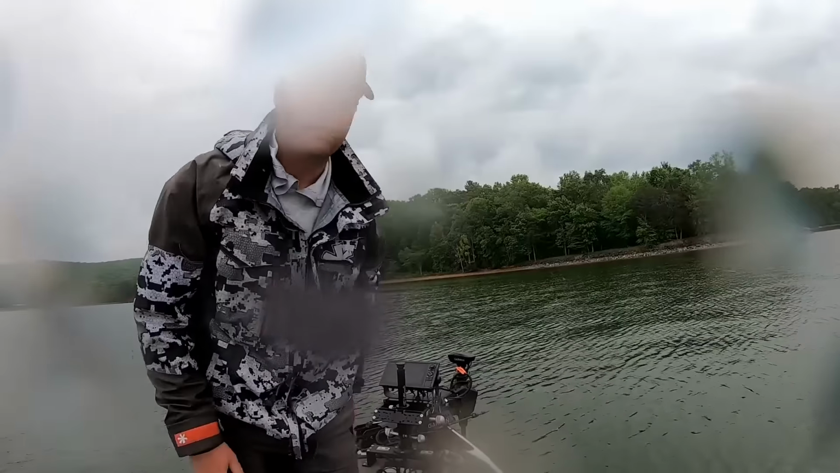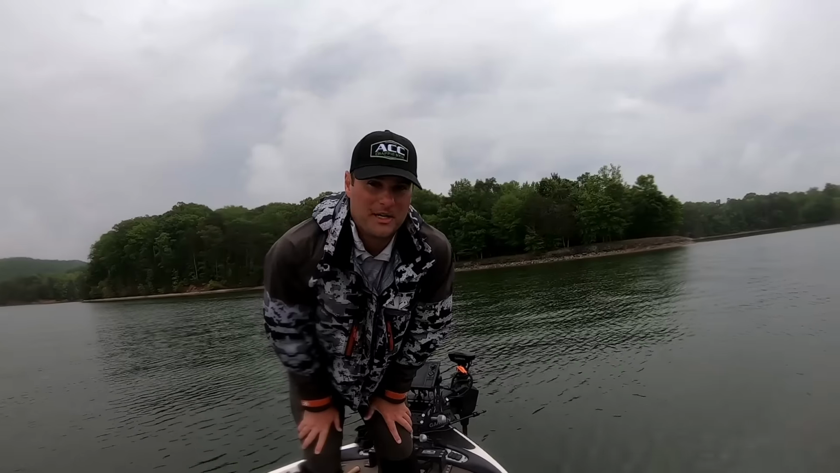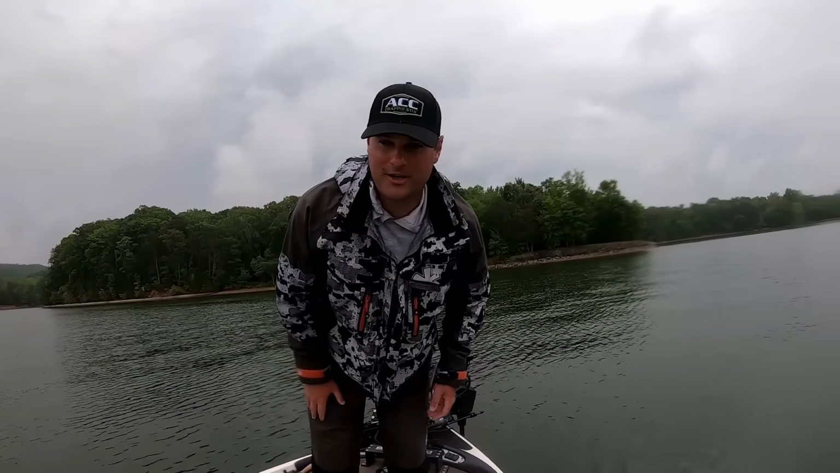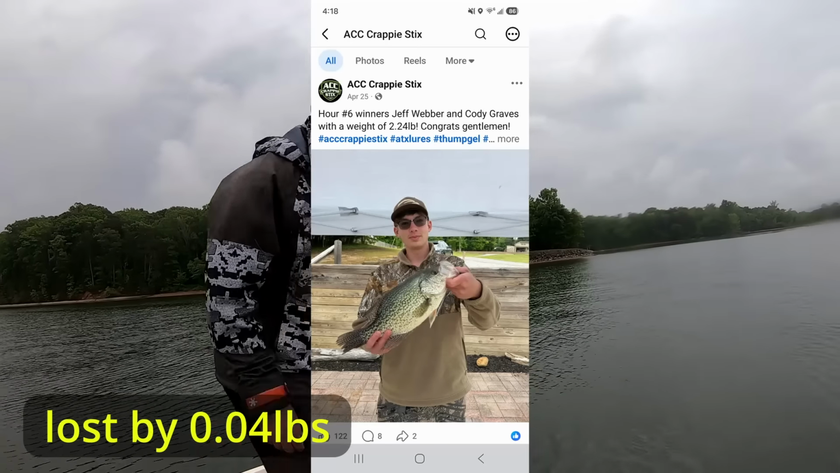Well, my chesty died, but that fish, let's see if we can clean that up for you. That fish weighed in at 2.20. And there was another fish in the bucket that looked like it might have been a little bit bigger, but I don't know. We'll find out here in about 10 minutes if I won the hour. There's more big fish down here, so let's get back to it.